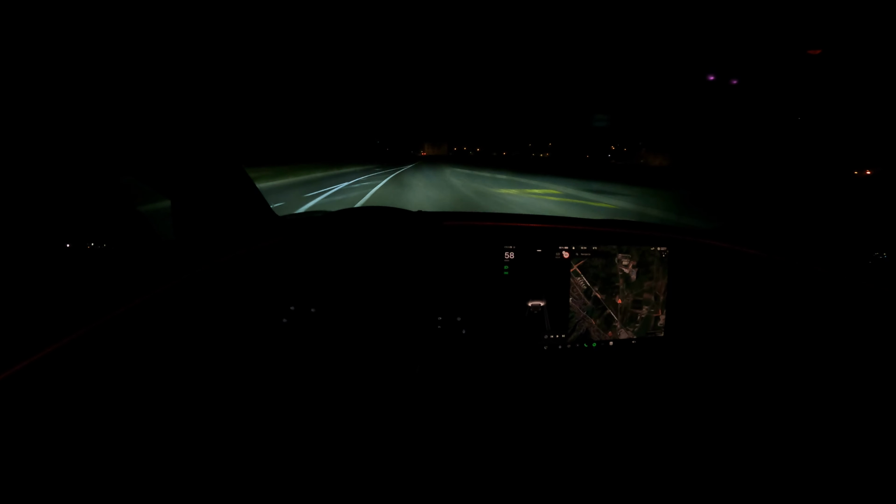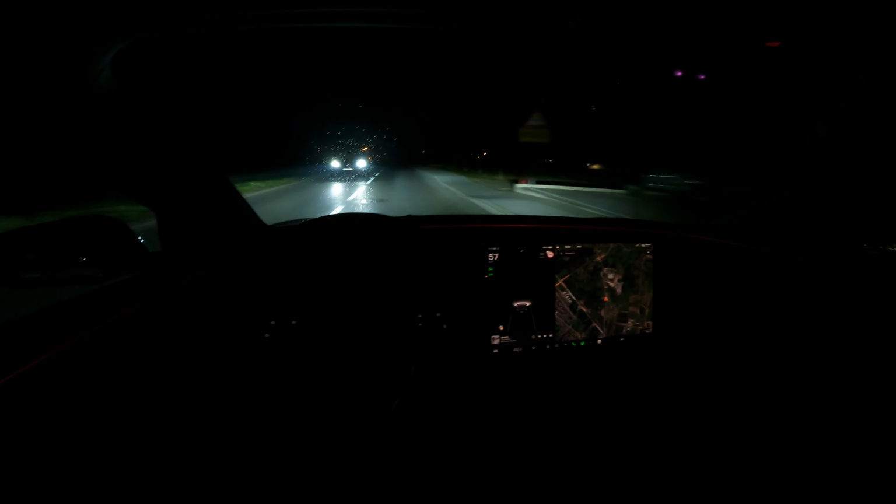Now, here's a patch of road, so this is the long beam. Don't want to blind the driver in front, but you can see the headlights are really good. I can't say too much, but I think they're slightly wider because of the lens, but definitely they are improved. So slightly wider. I don't think it's slightly sharper. Might be going a little bit further.